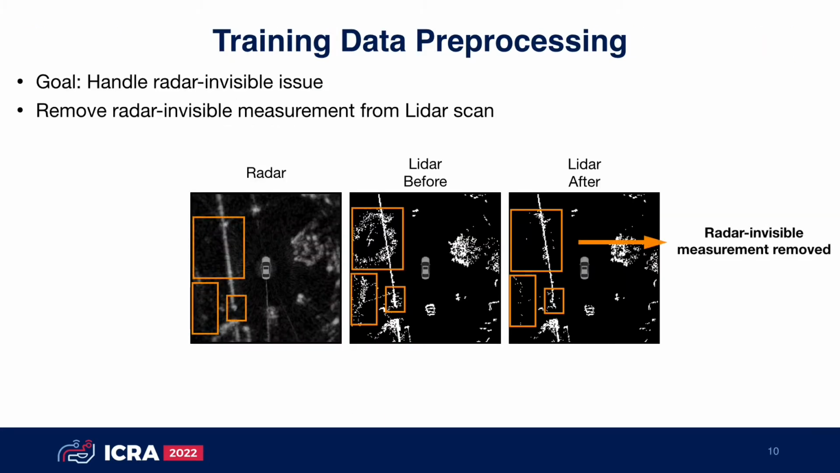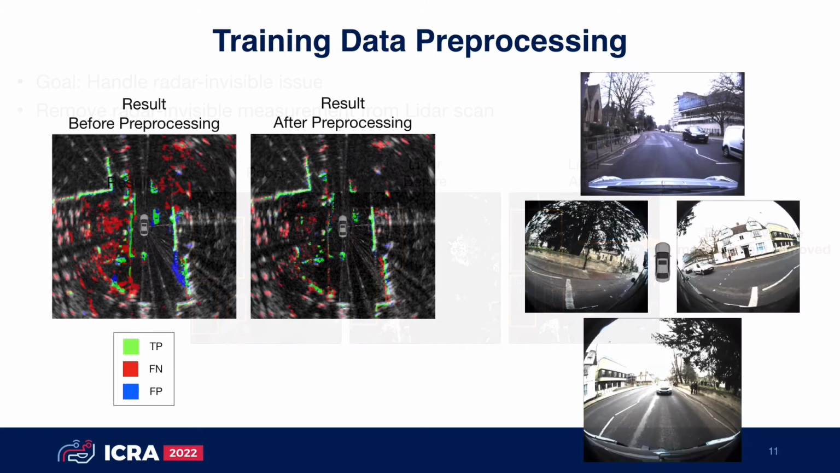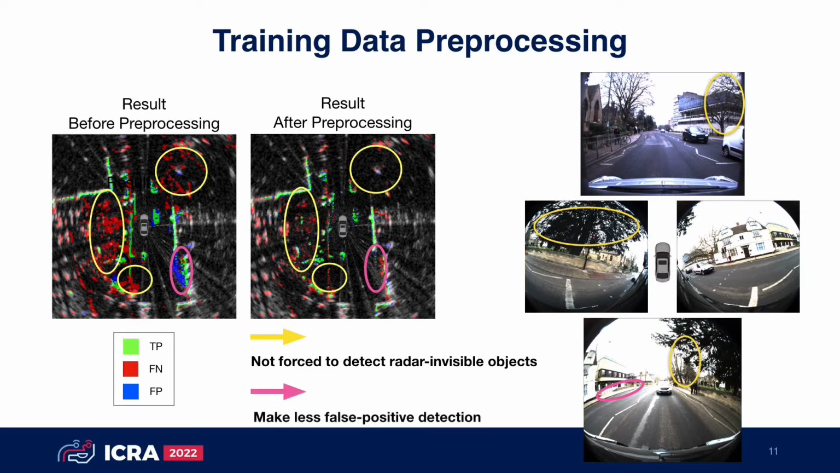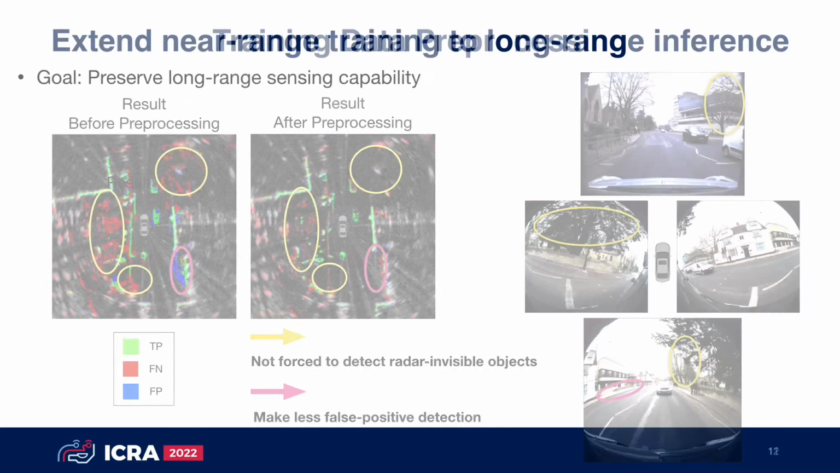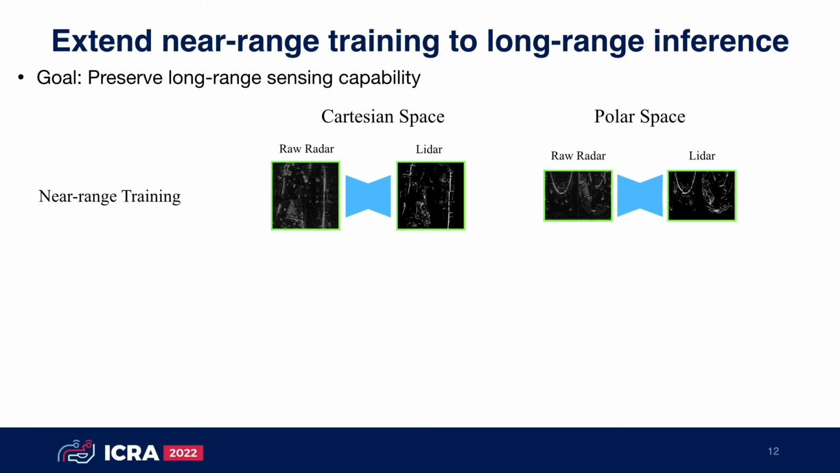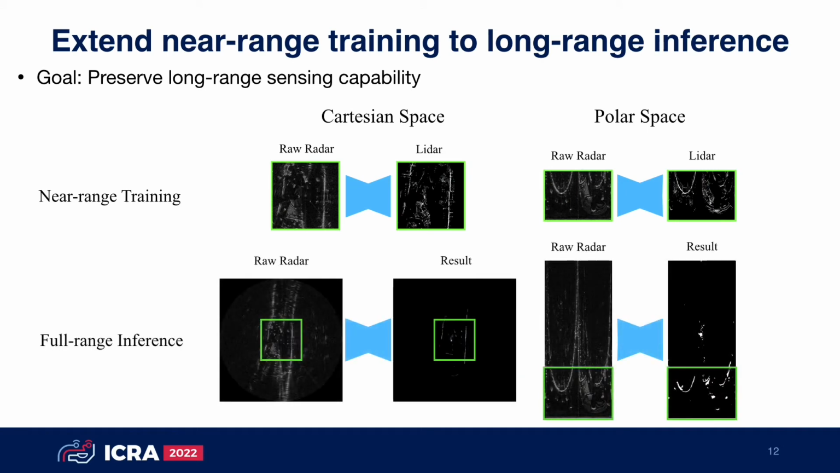Now, let's talk about our method. First of all, to handle the radar invisible issue, we propose training data preprocessing to remove radar invisible measurements from Lidar scans. After the training data preprocessing, the network is not forced to detect radar invisible objects and makes least false positive detection. To preserve long-range sensing capability, we simply extend a near-range trained network to long-range inference.